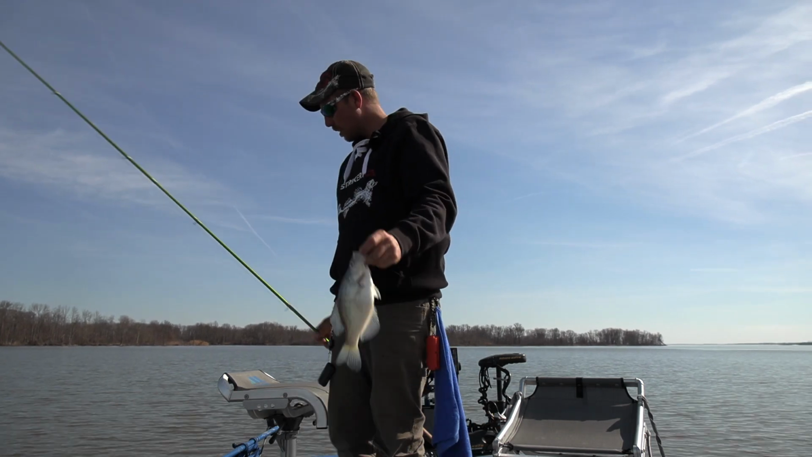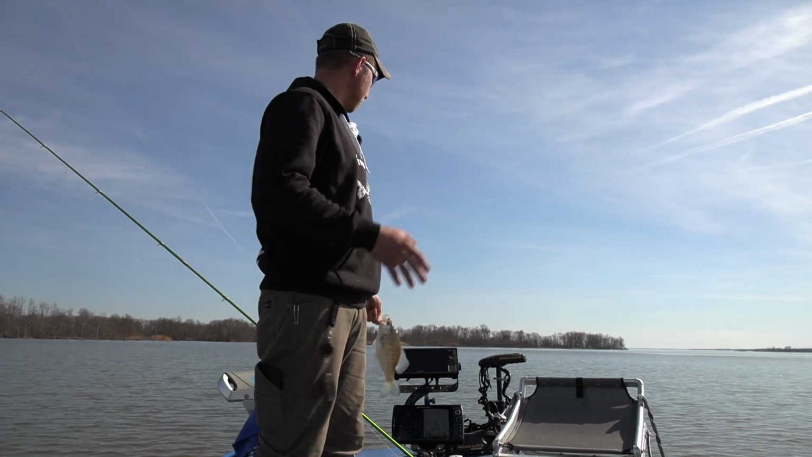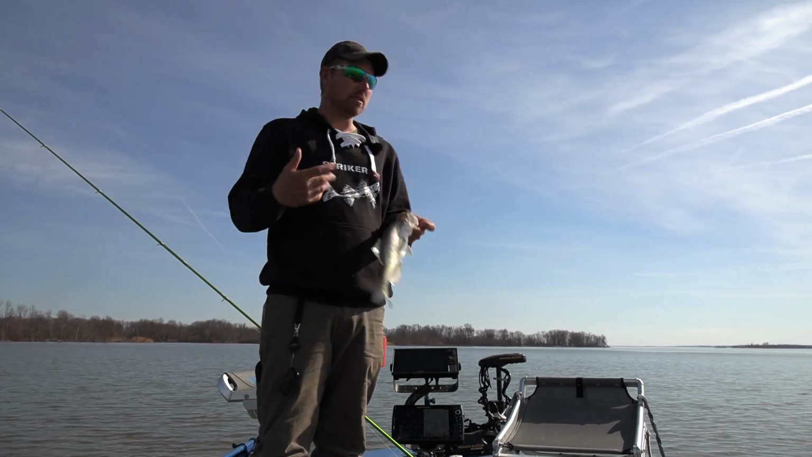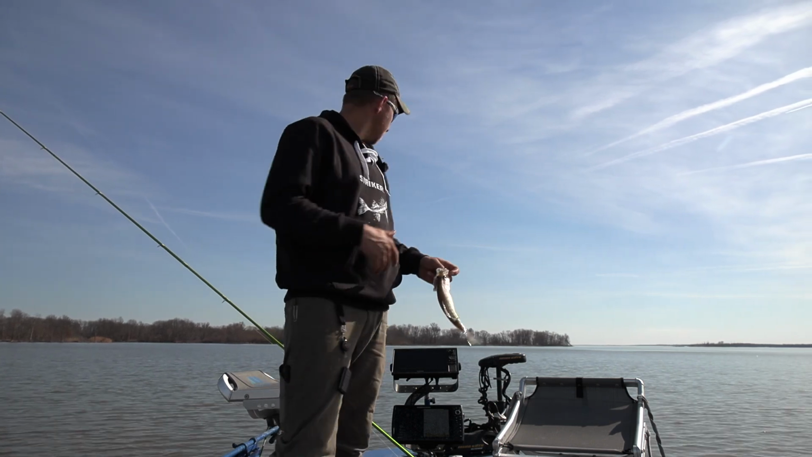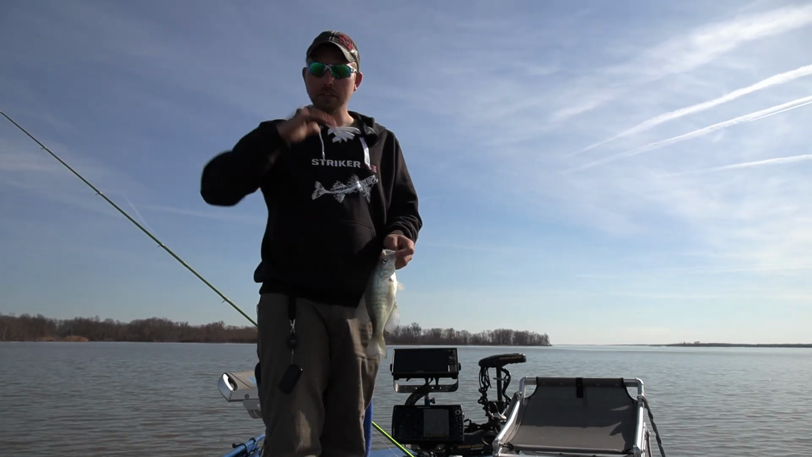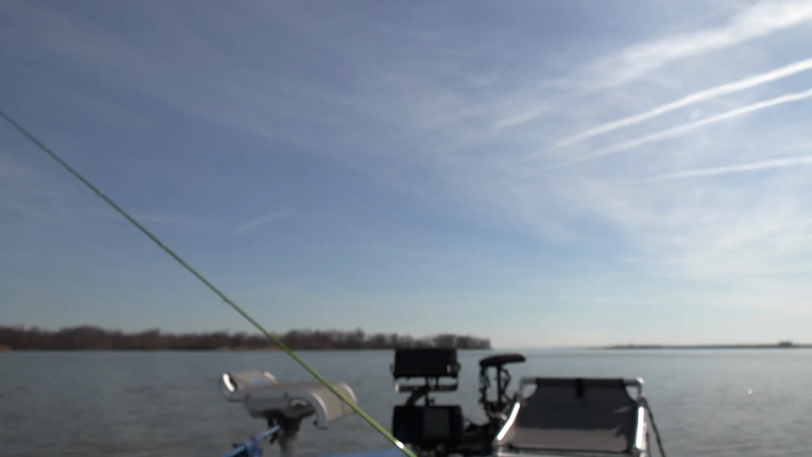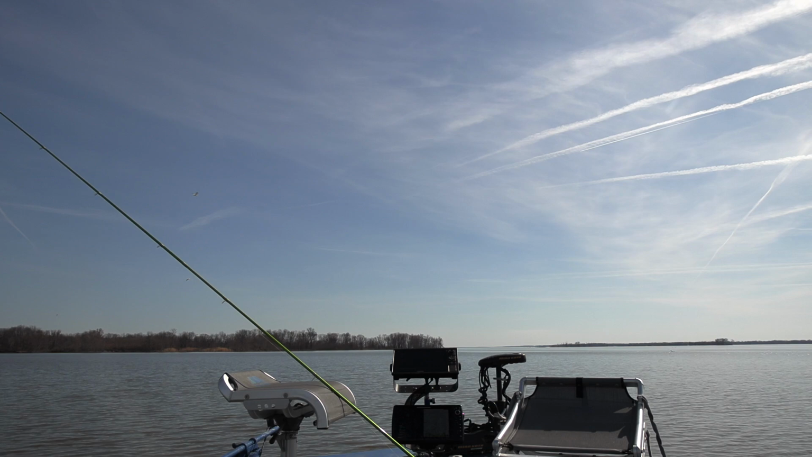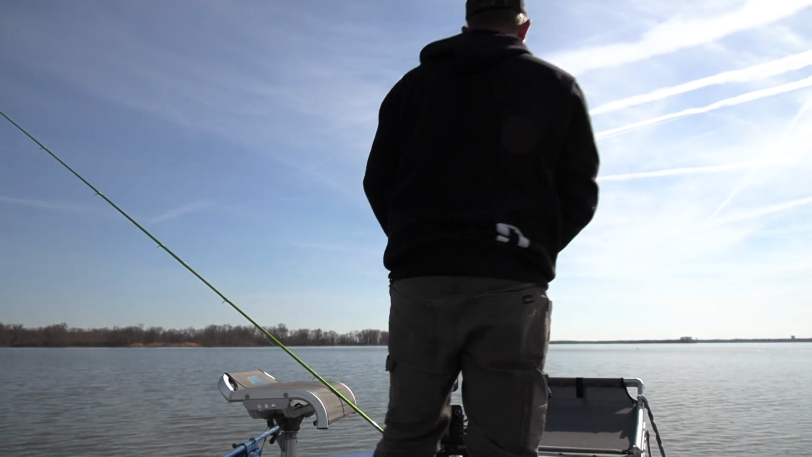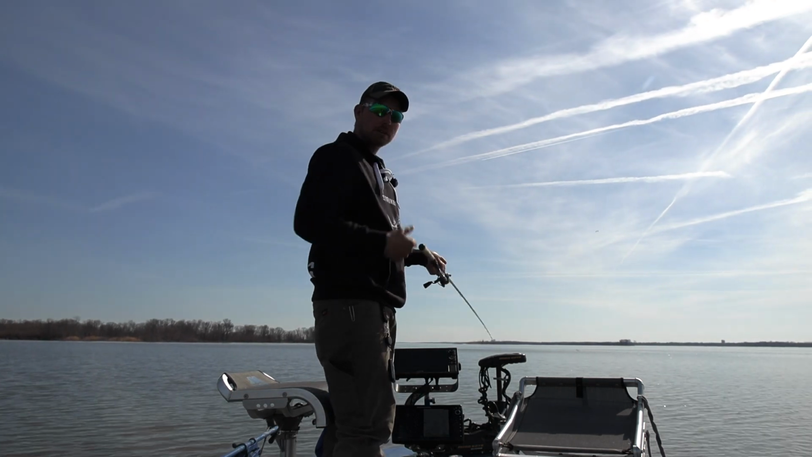Pre-spawn. Just swimming out here. Every fish that I've caught since I've moved up into this shallow, warmer water, this was the deepest one. He was like 7 foot down. I'm in 15 foot of water right now. So these fish are suspended. They're looking for that warmer water. And this muddy, warmer side is what's giving it to them. So that is awesome. Took a minute. I had to figure things out. Like I said, I hadn't been on this lake in about a month. So we're figuring it out now.